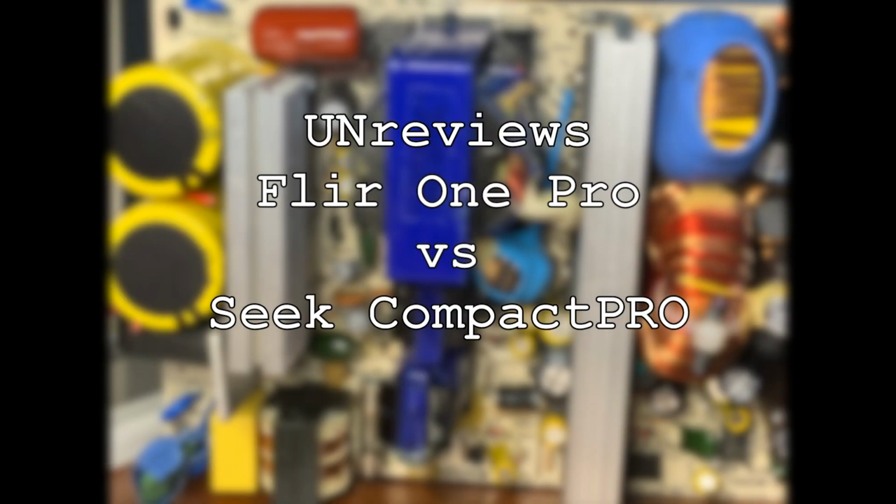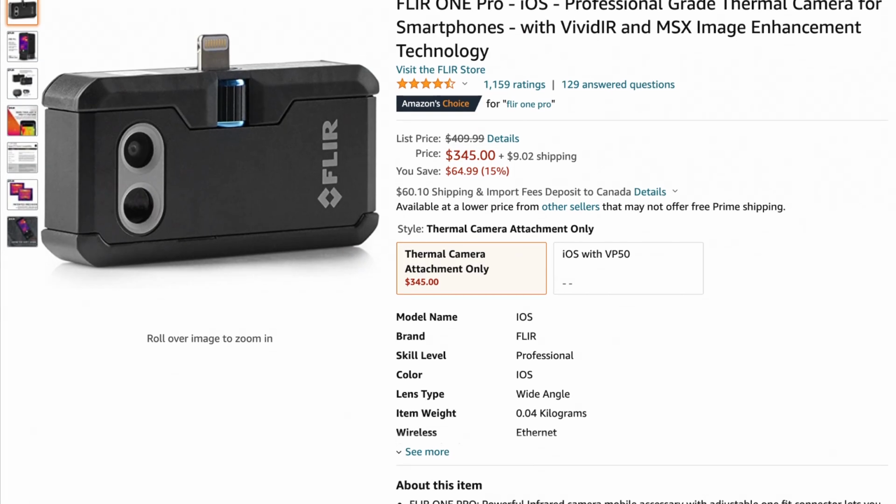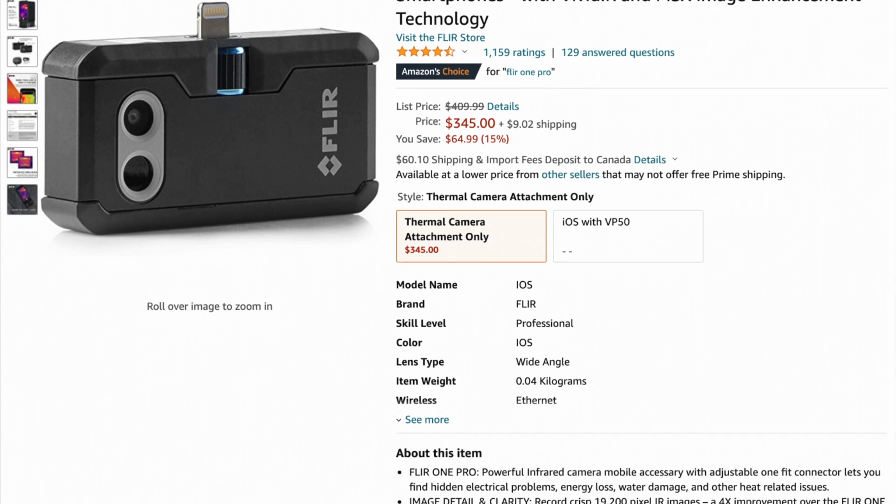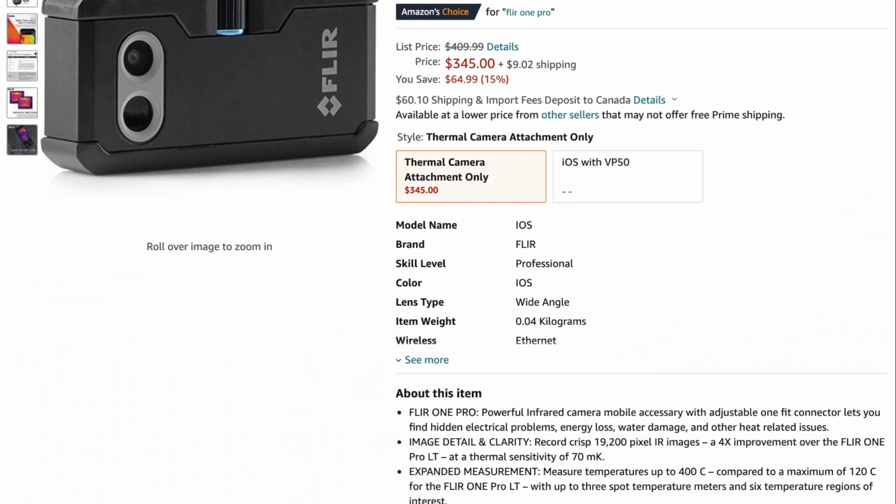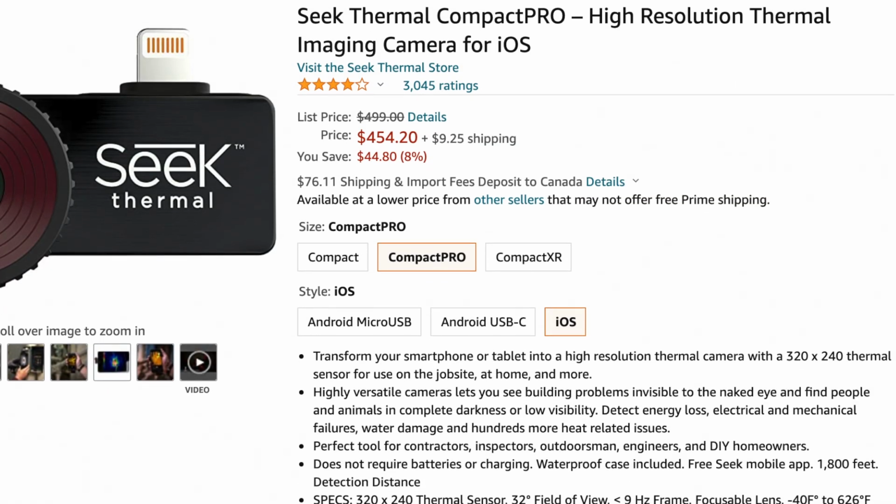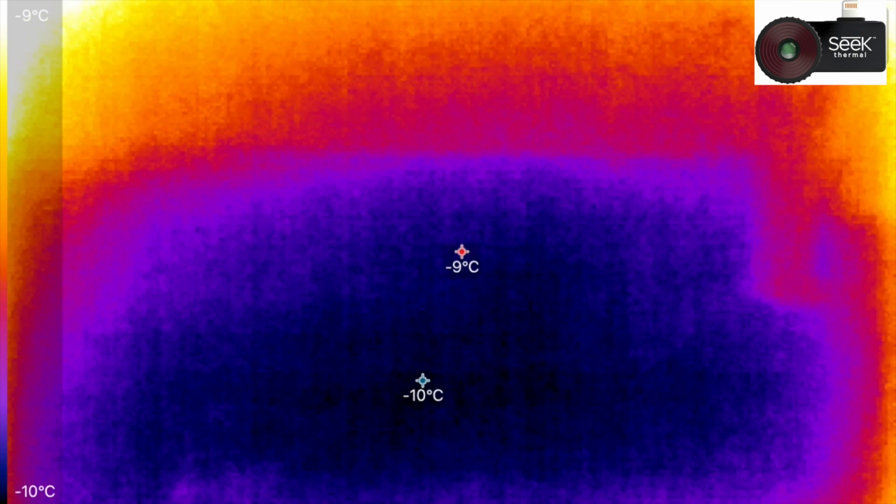Hey everyone, today I want to do a usability comparison between a couple of thermal cameras. There are plenty of reviews that focus on the specs or other aspects of them, but I will actually try to use them in the real world and see how both of these cameras stack up. First I'll be using the Seek camera.